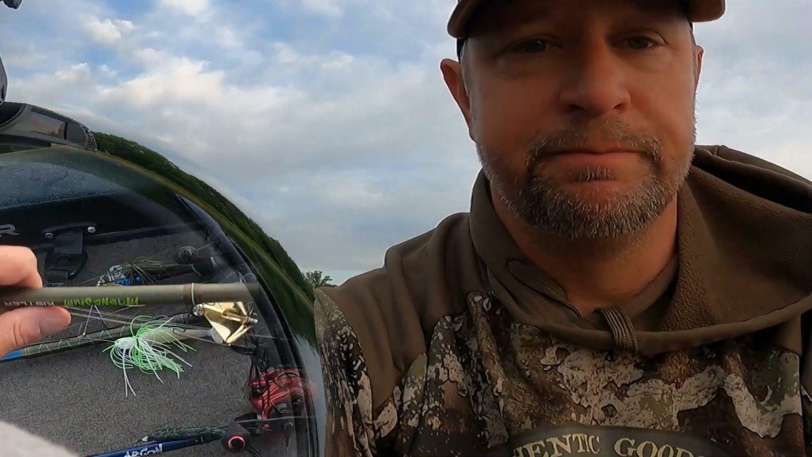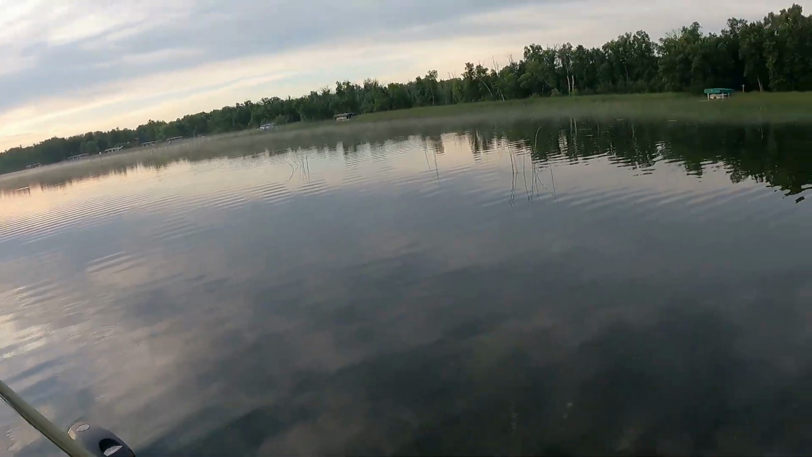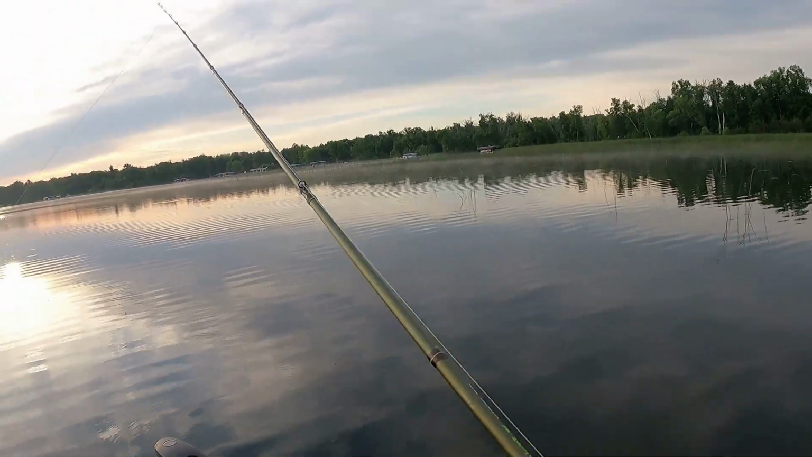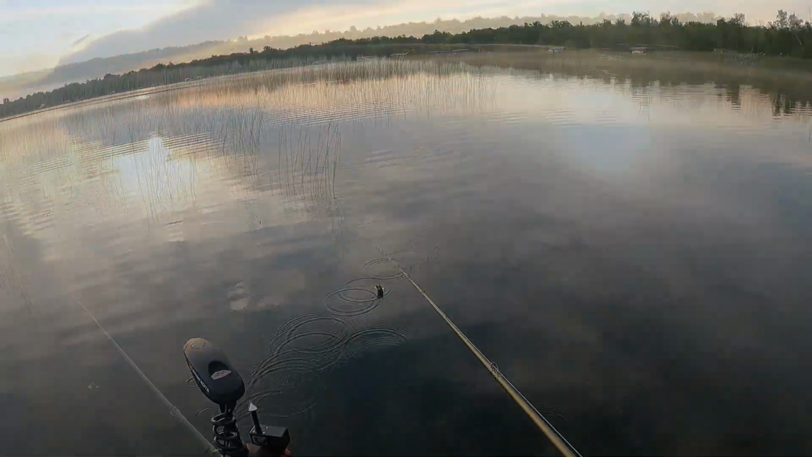I'm just looking off the surface here. I'm seeing a lot of bait activity and everything. So shallow's got fish, but gonna just keep running around and see what we can find. And yeah, let's go have some fun. Can't help myself. It's perfect for buzz baiting. We're gonna throw the buzz bait a little bit here.